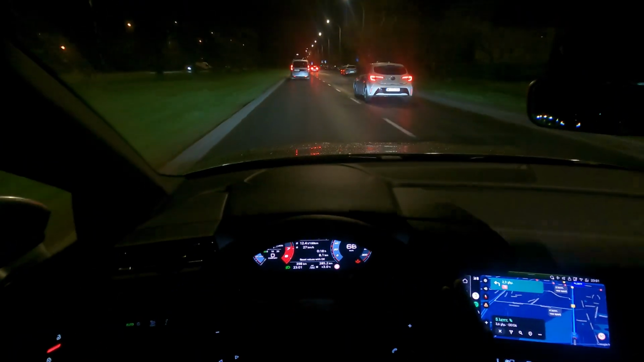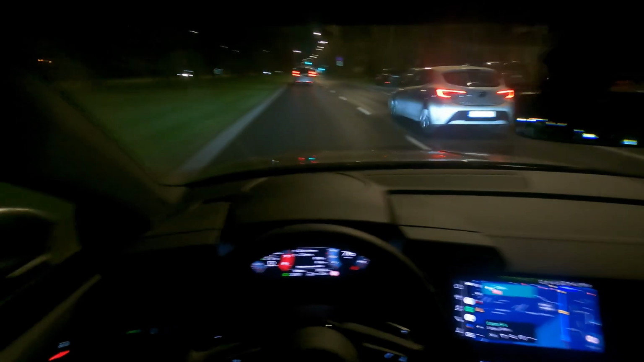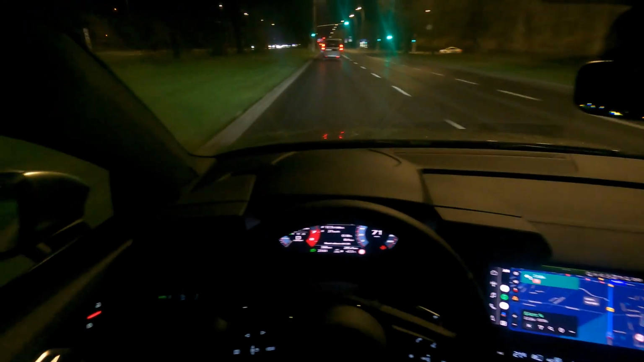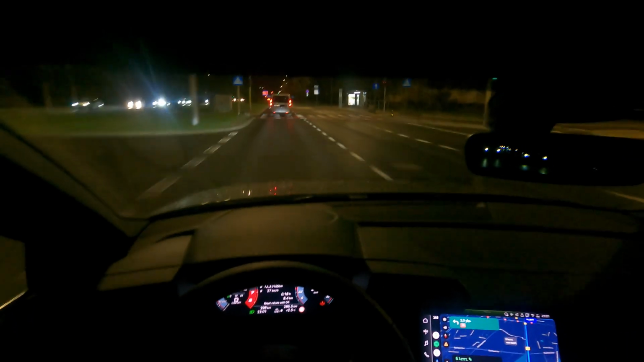However, I must also say that this is a very fast car, that even with, we're in comfort mode, if we put, the car accelerates really fast. It's a bit laggy sometimes, but it can do the job, it can accelerate.